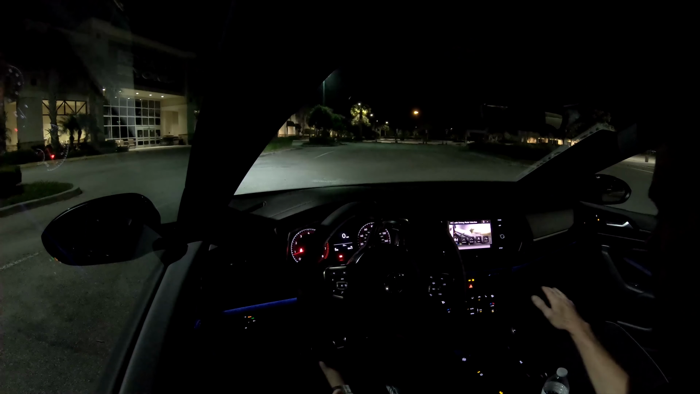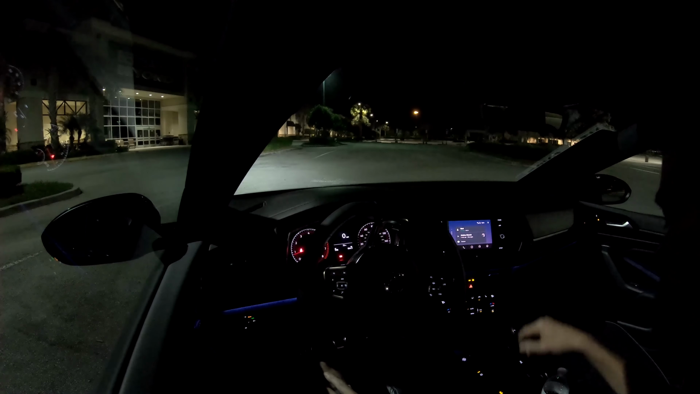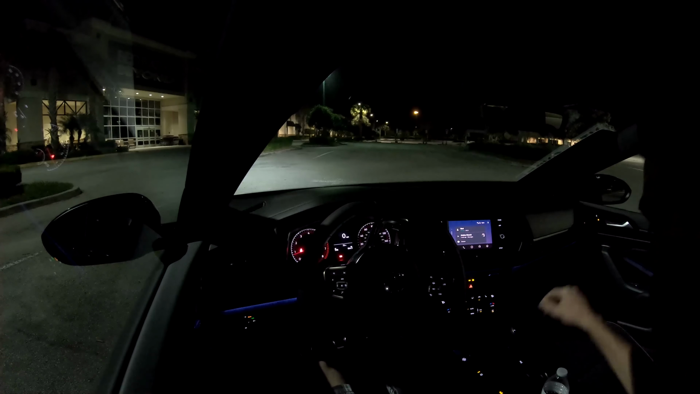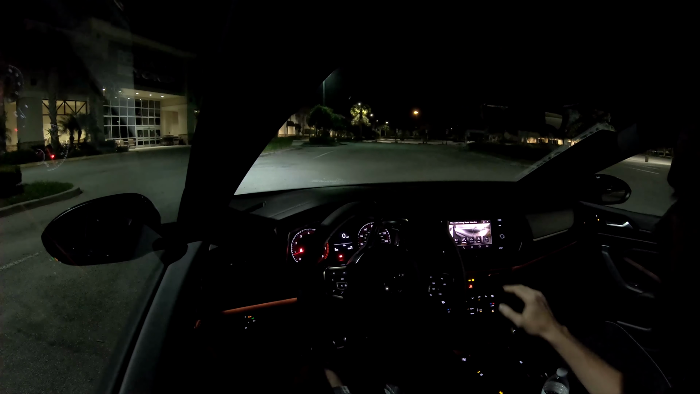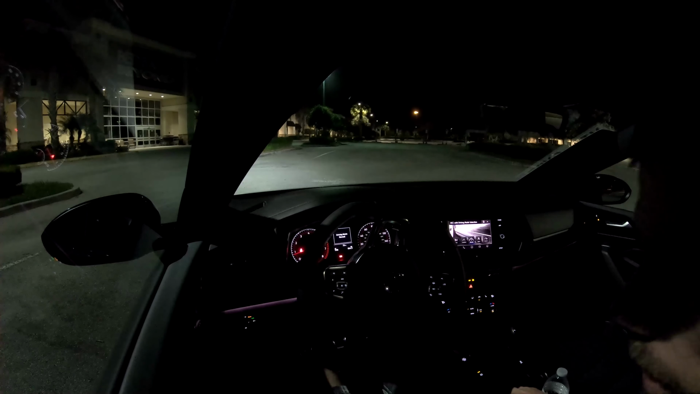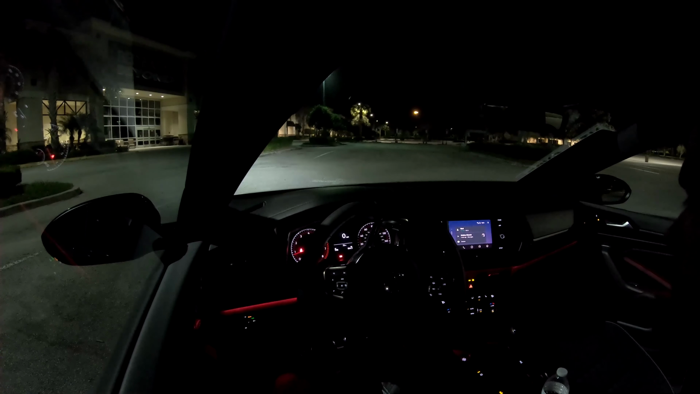So in eco mode, everything turns blue underneath where your phone would go, the little storage pocket, and the door sills and all. Changing it to comfort changes it to an amberish orange kind of color. Normal mode puts it white. Sport mode obviously changes it to red, and then the custom one, you can customize it to whatever other colors that you wanted.